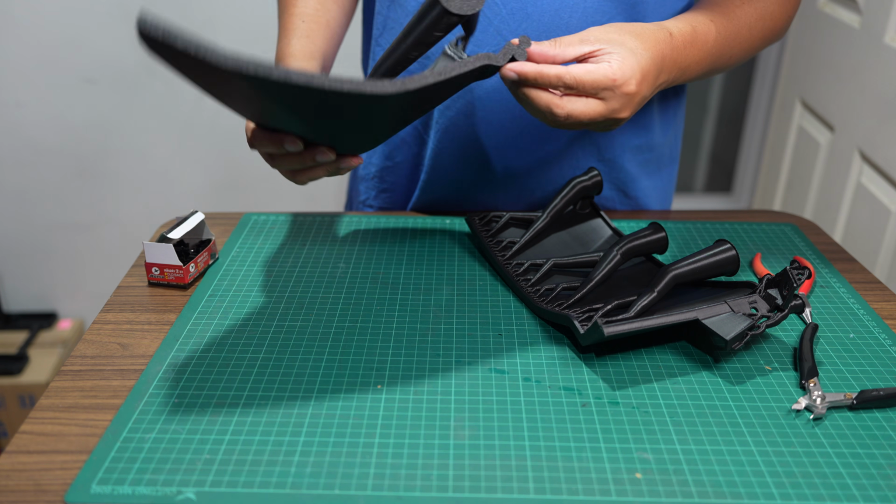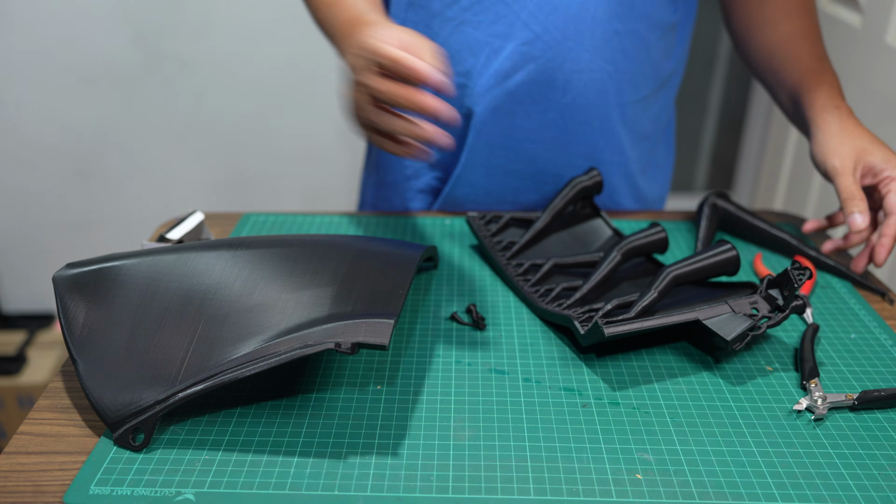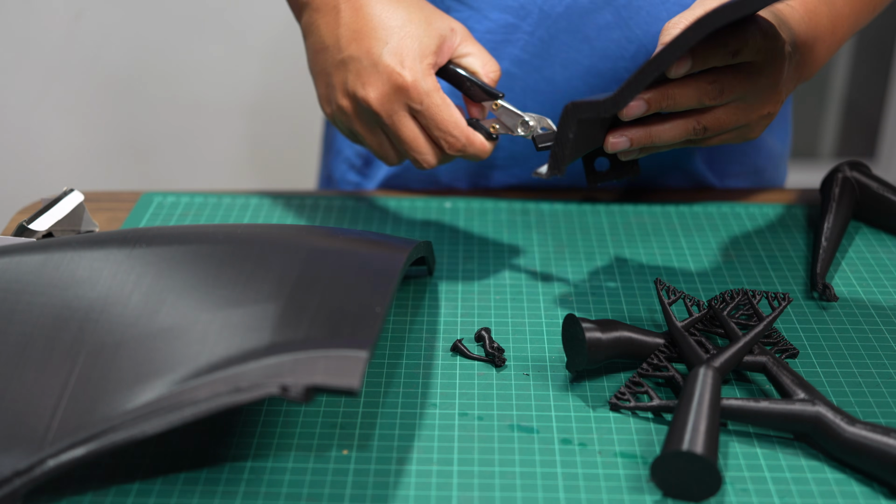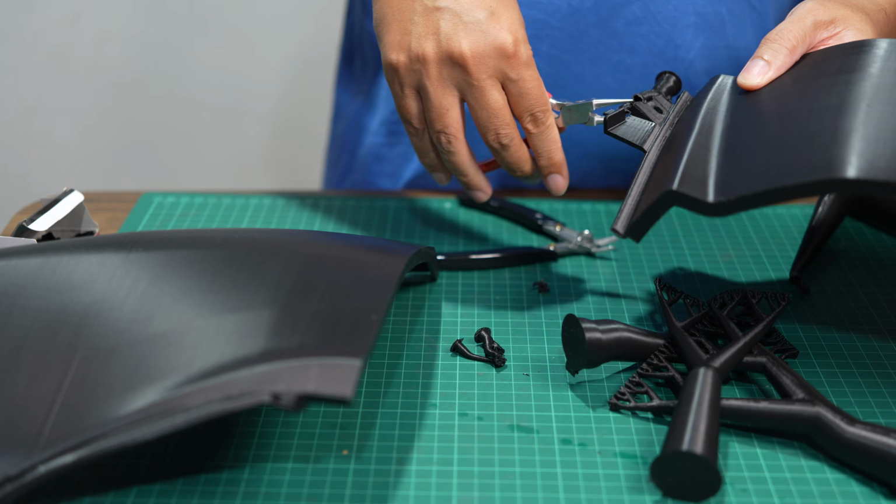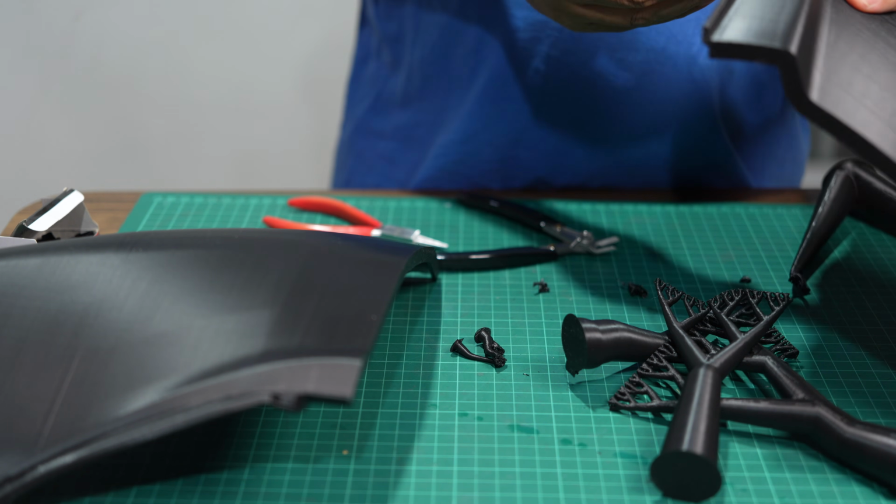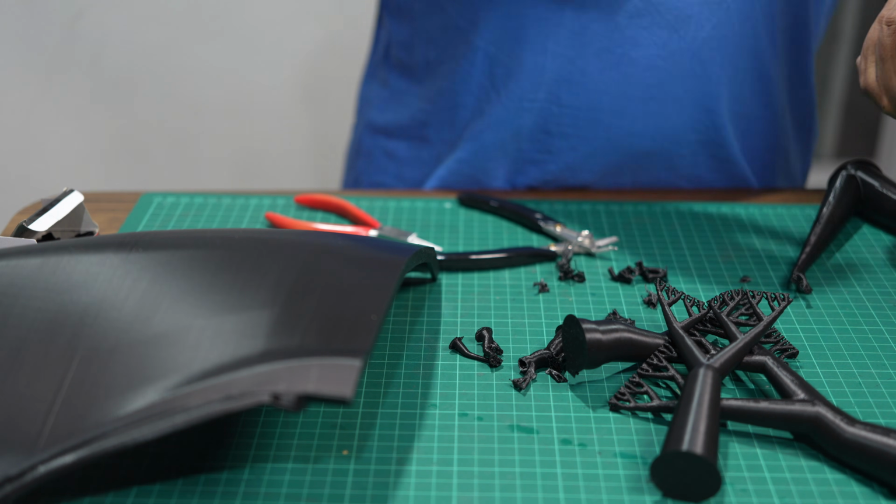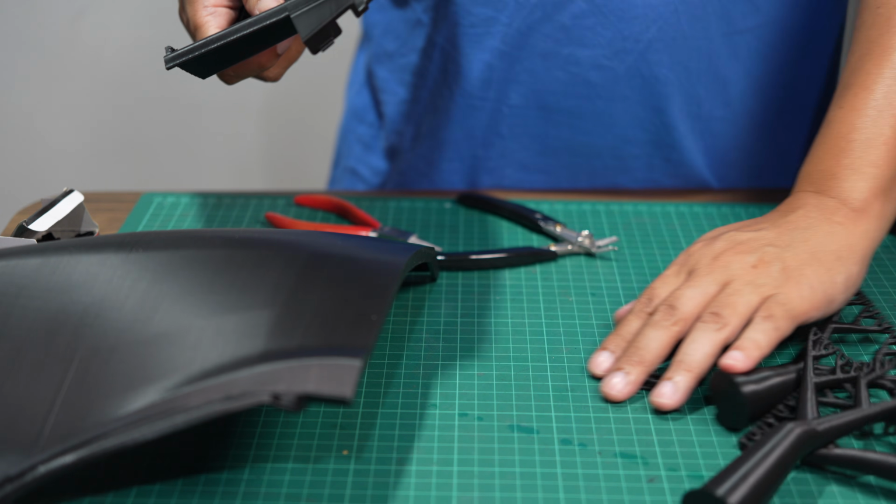Let's try to remove the support. Okay, our support is removed and nothing breaks.